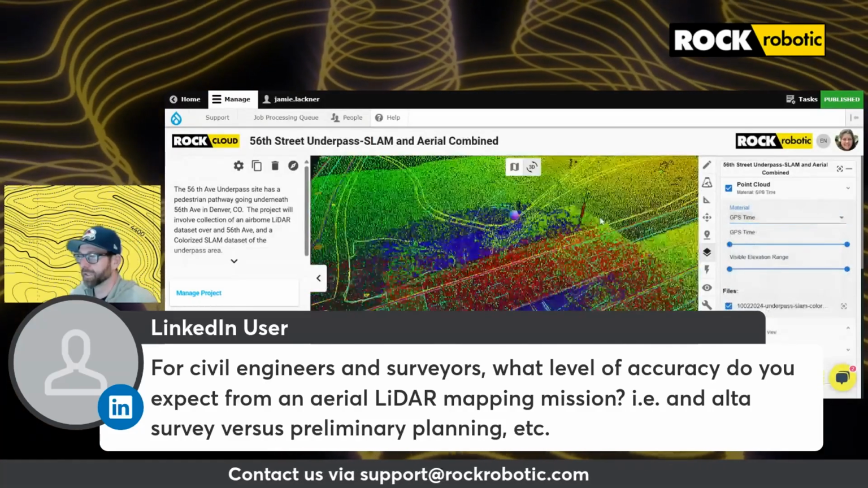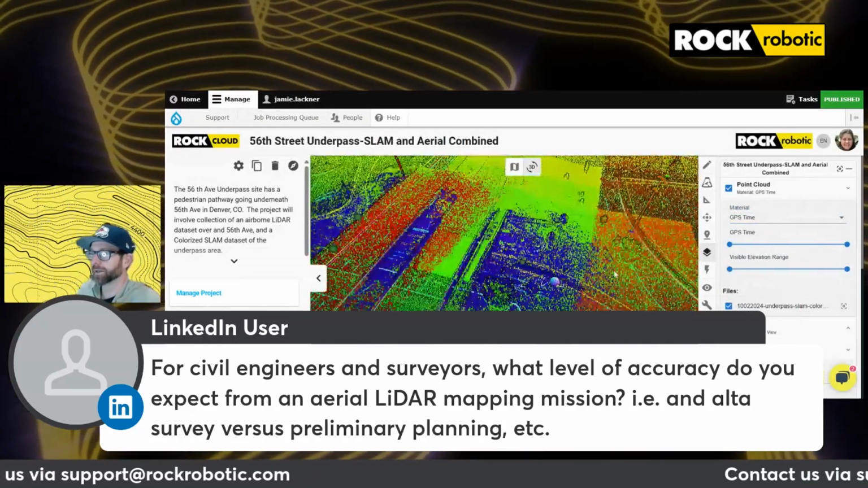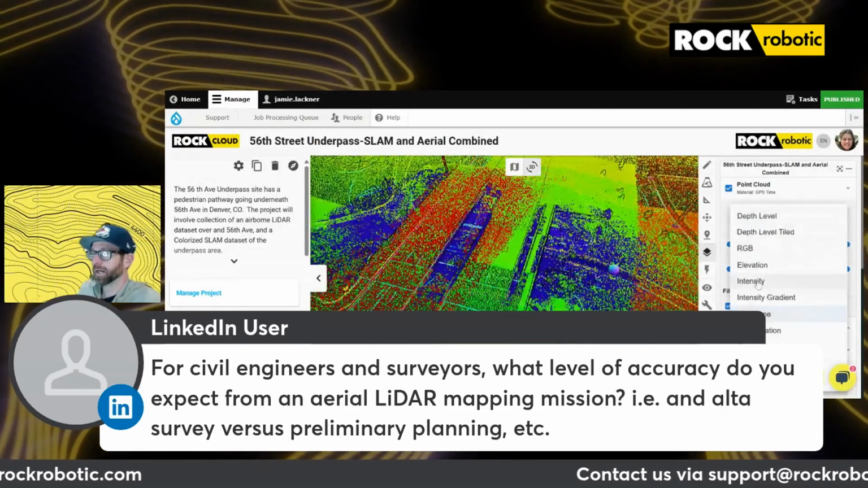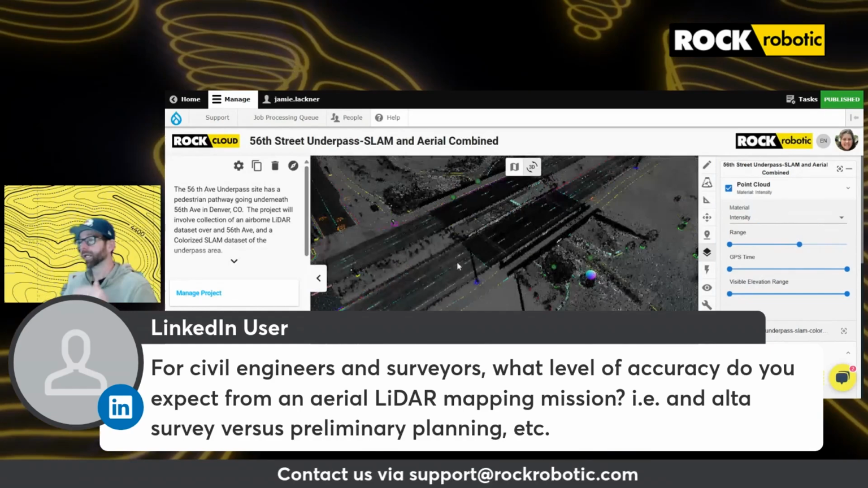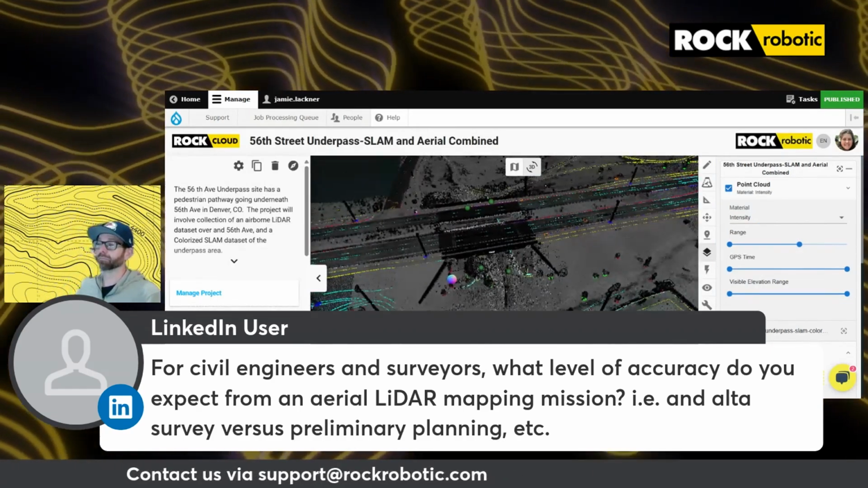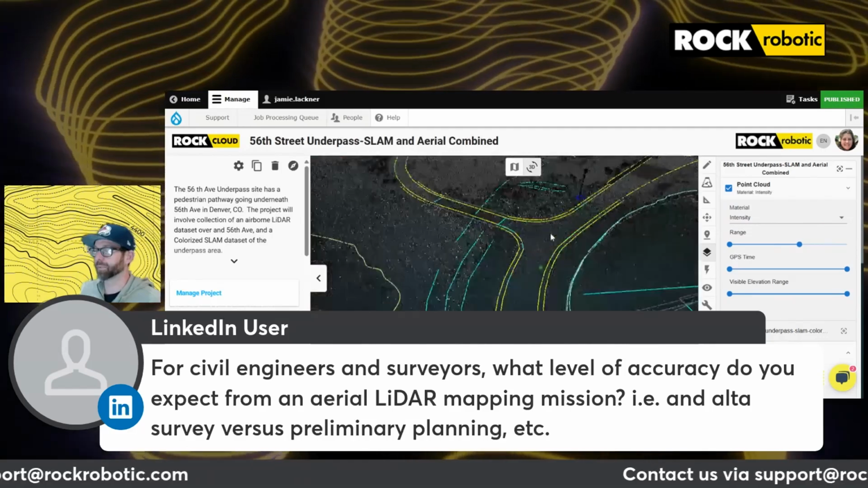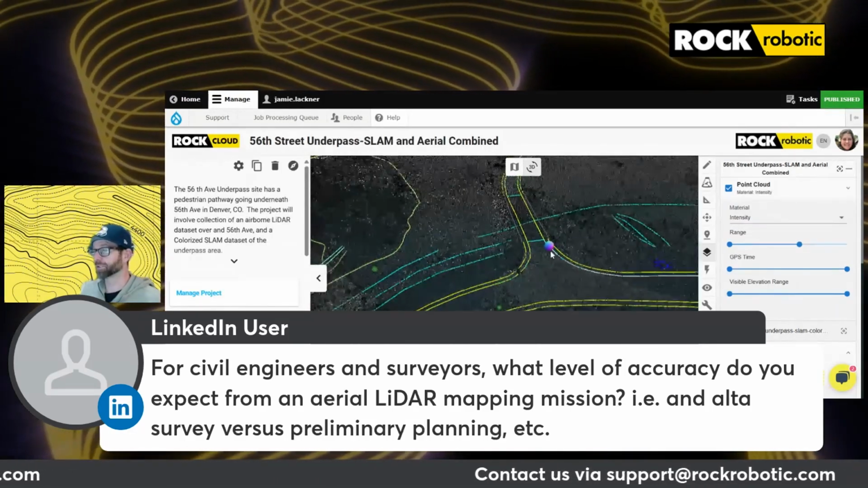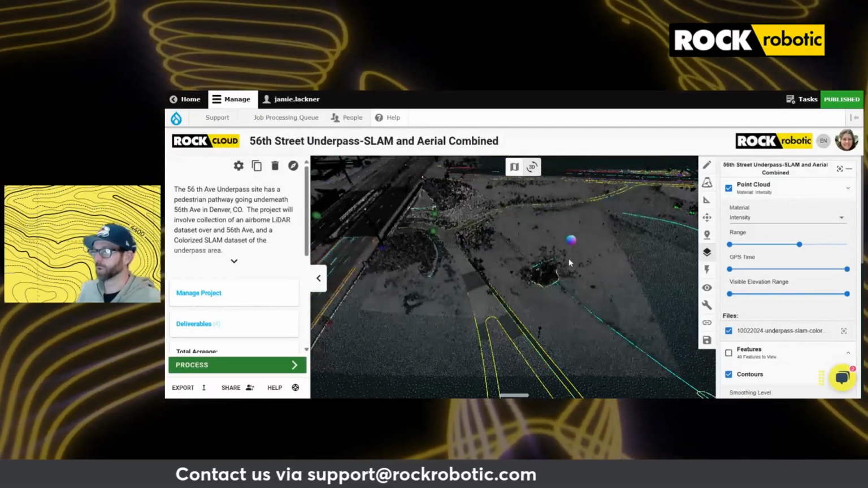All right. For civil engineers and surveyors, what level of accuracy do you expect from an aerial lidar map mission? Sometimes people hate me when I say this, but it depends, because the final accuracy is going to depend upon your flight parameters. We always like to ask, what is your goal?